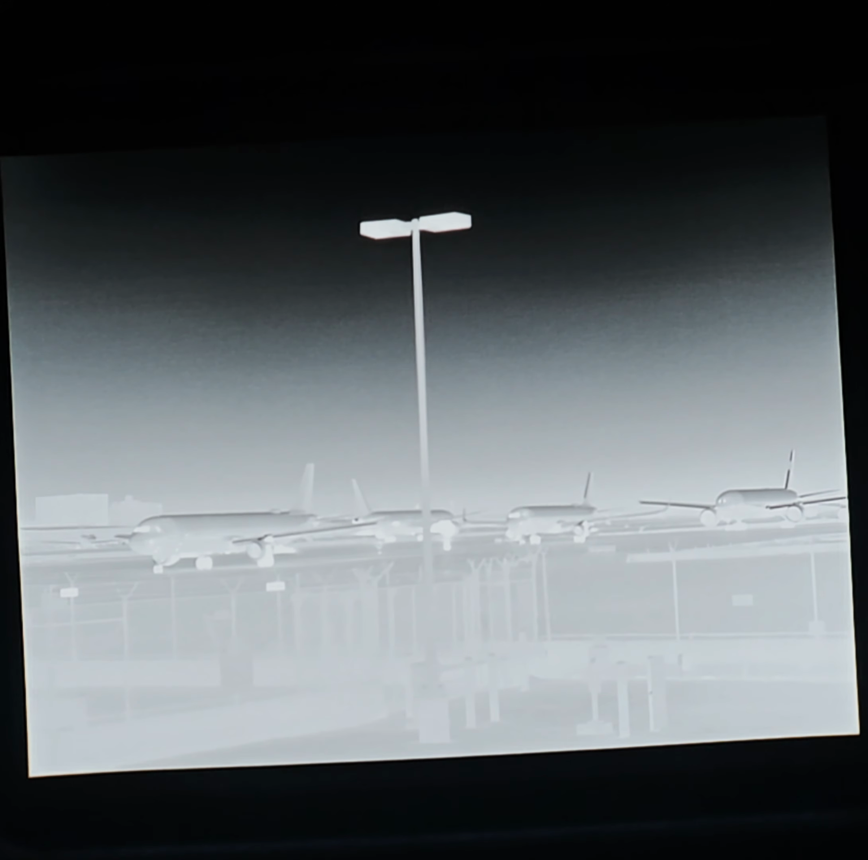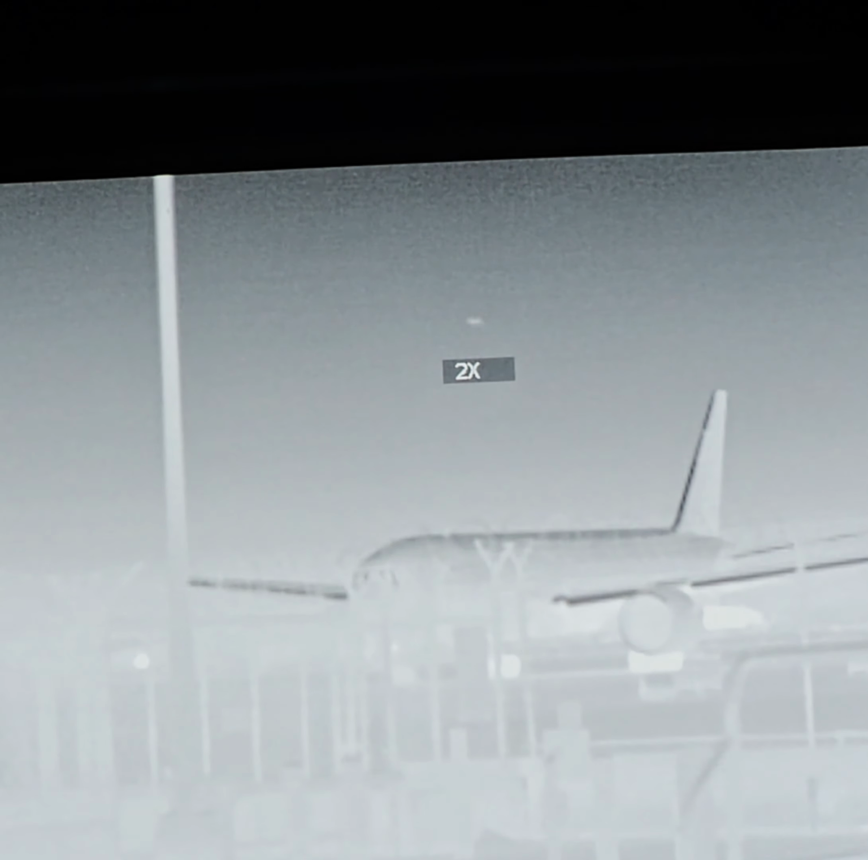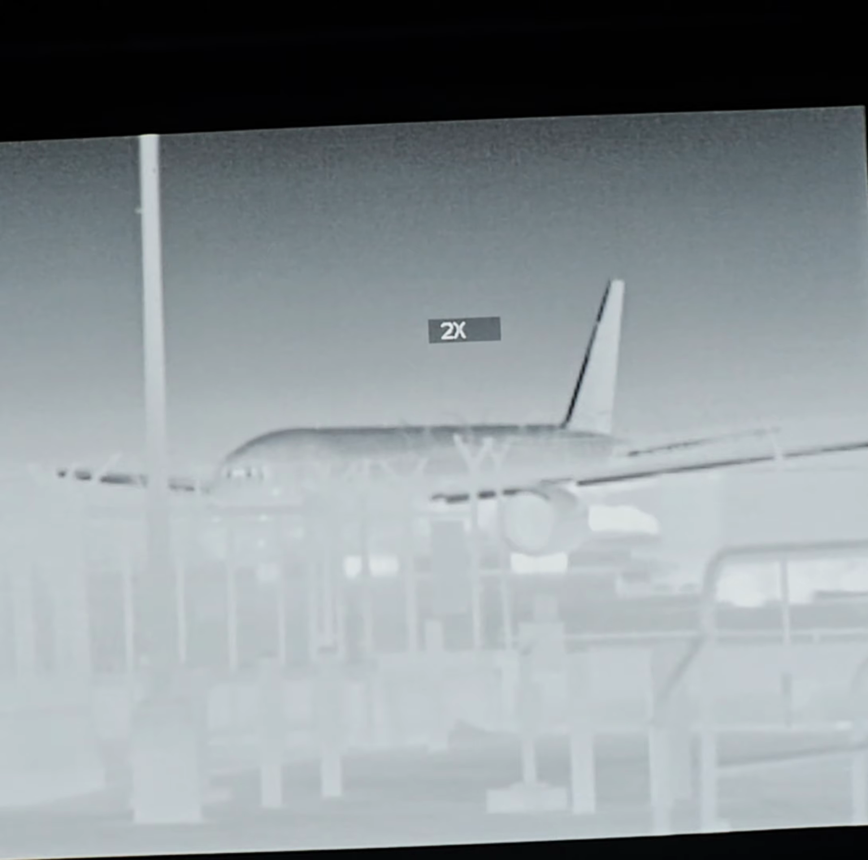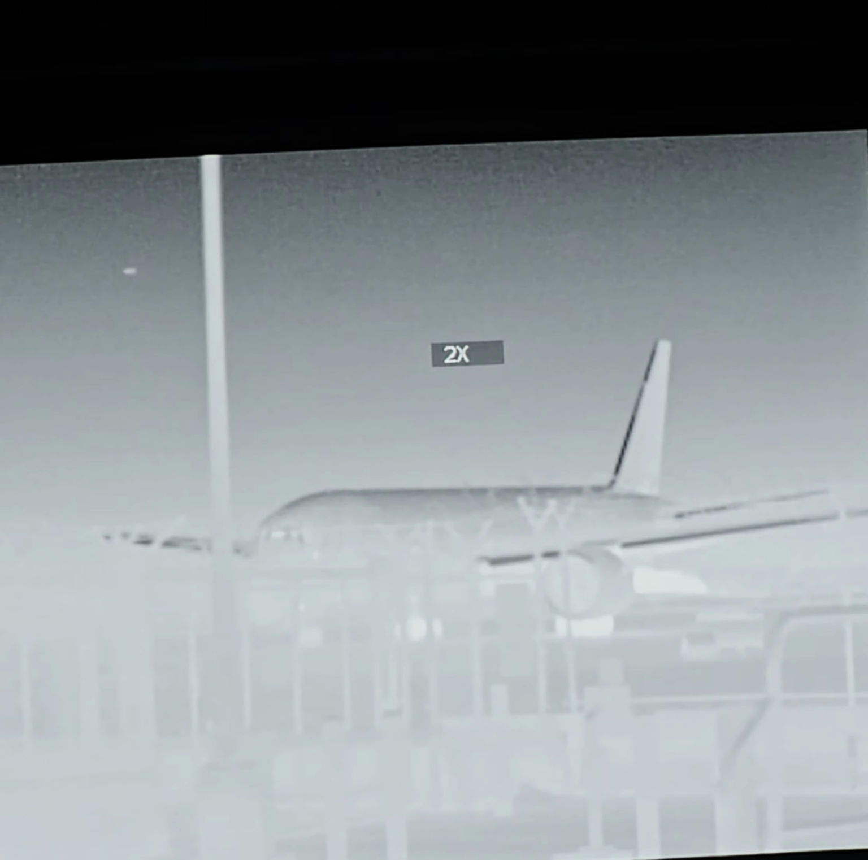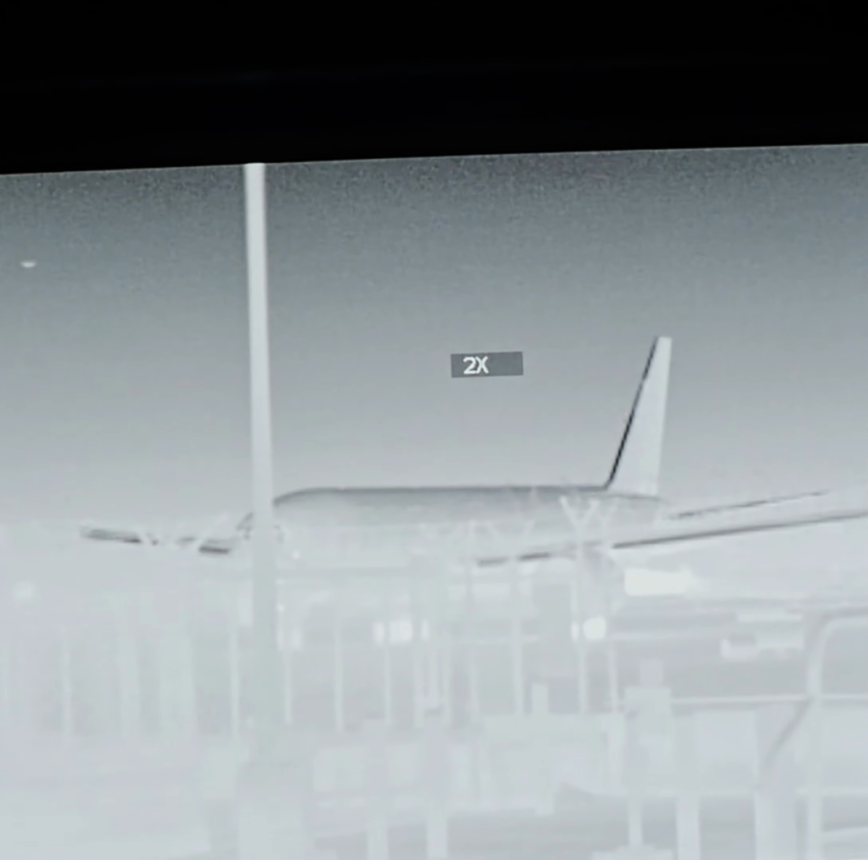There's a 777 in line. We're gonna catch that one taking off. So I zoom in here. The zoom quality at close range is actually fantastic. Once we get out to distance, it's pretty mediocre, but at this distance, I'd say this is about 500 yards. This is perfect. We look at the plume coming out from that engine.